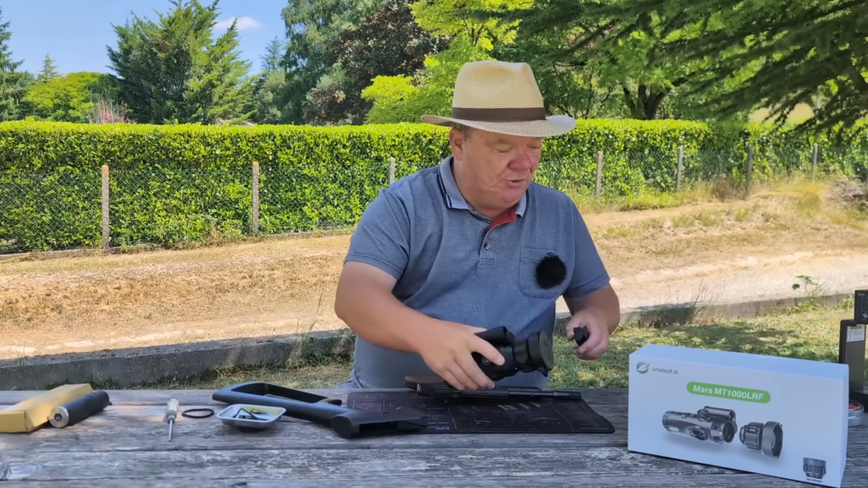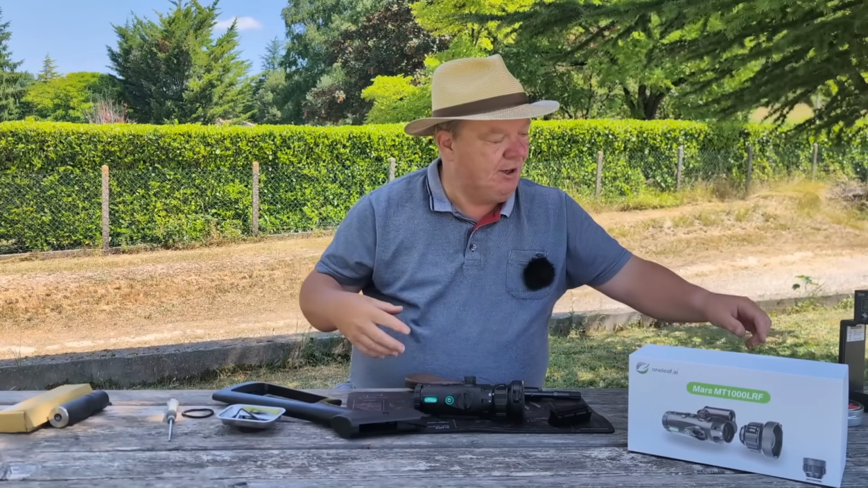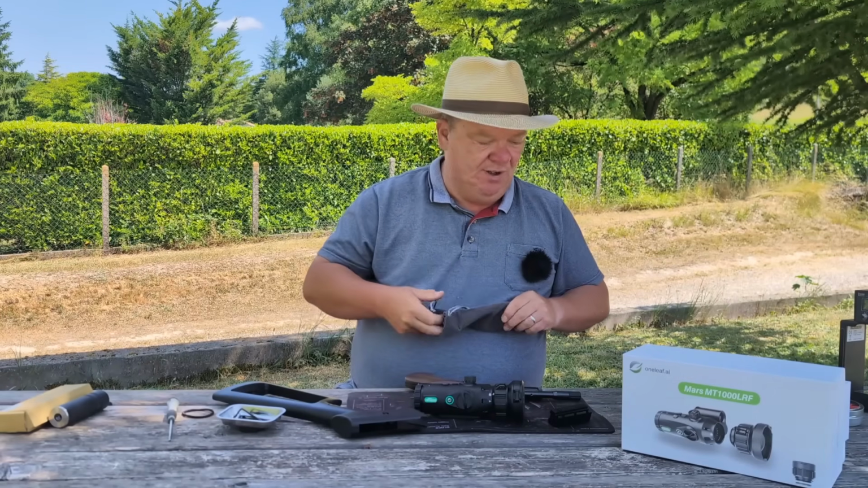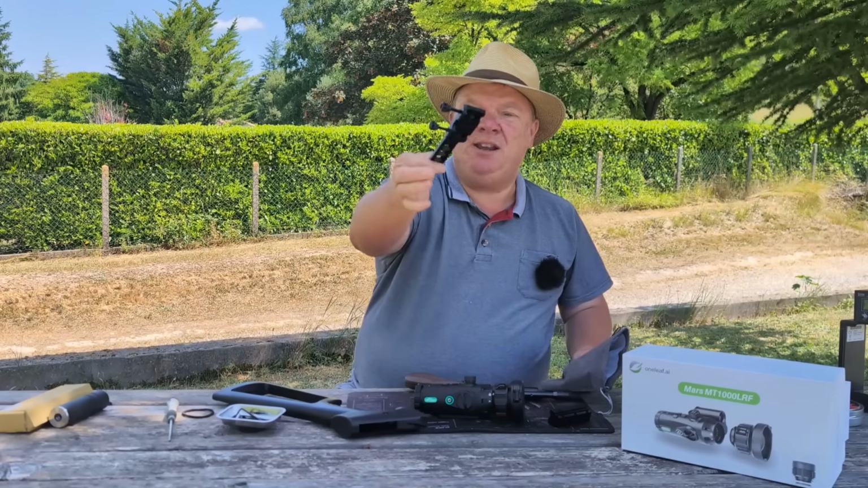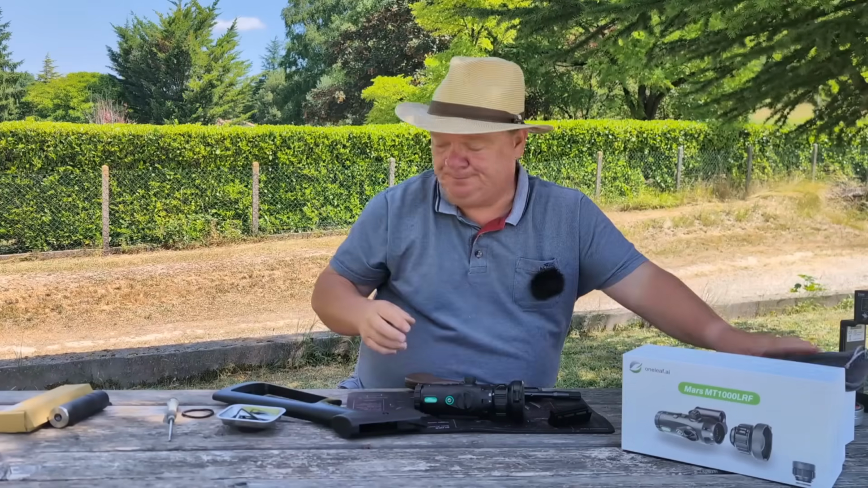Now, because of all the bits I have here, I have lots of joining bits to go in between. Inside the box that comes with this scope, you will find a scope mount, a Picatinny scope mount there, and very nice it is too.